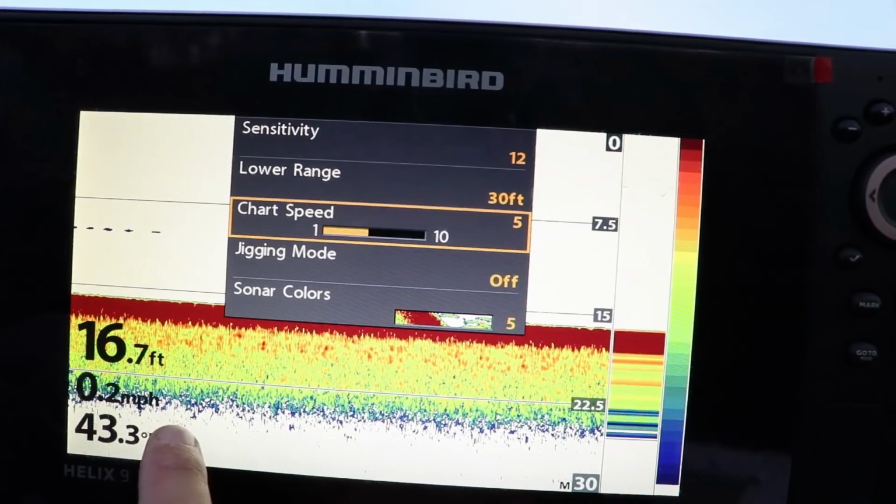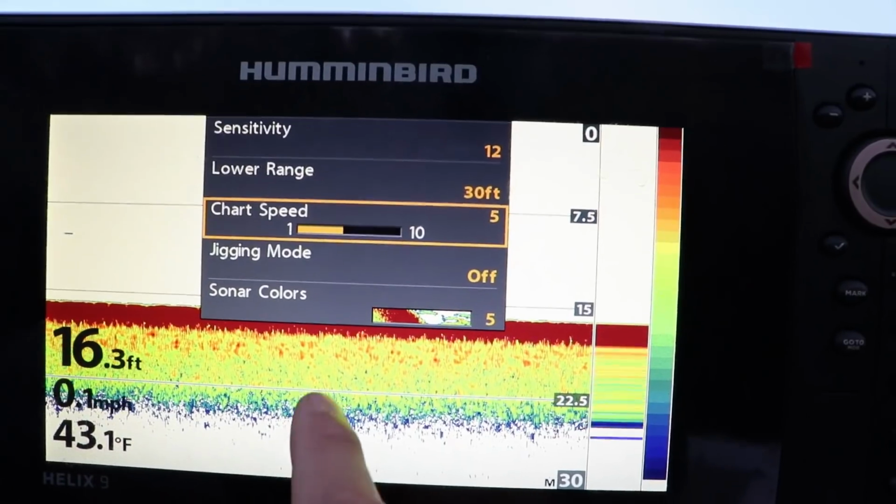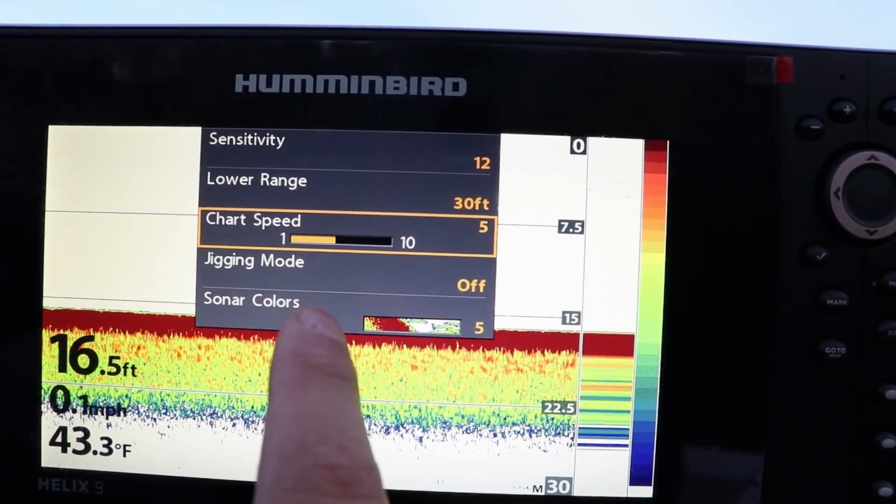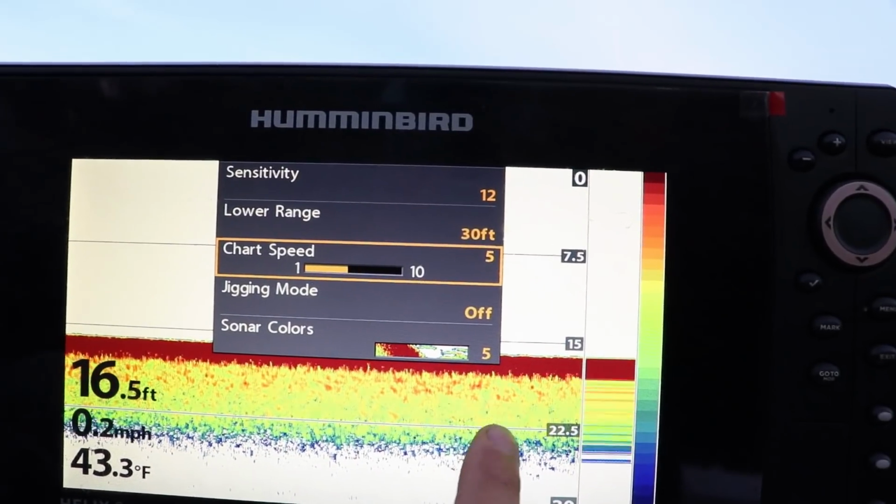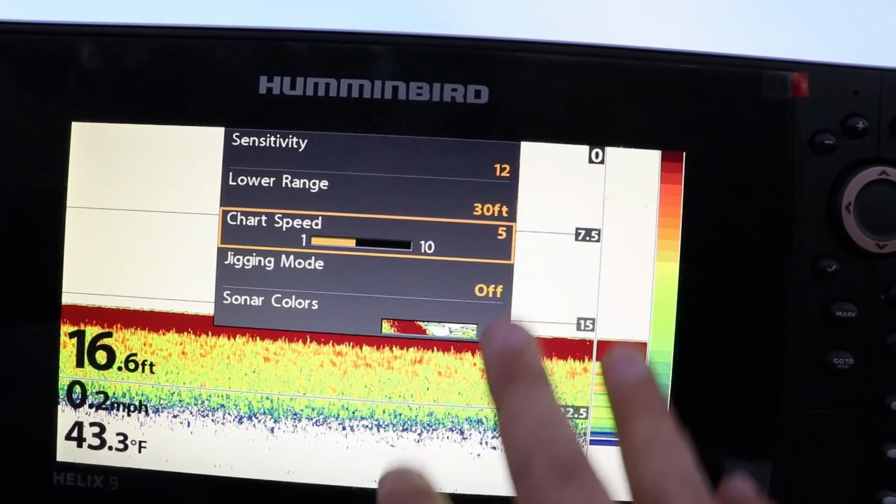Okay, my trolling speed is usually about 2.5, sometimes 3 miles an hour, so I usually have my chart speed set at 4 or 5. I just did a video on this last week, adjusting my chart speed up and down on down imaging and side imaging sonar to see if I could get a much faster picture to show up on the scroll speed.